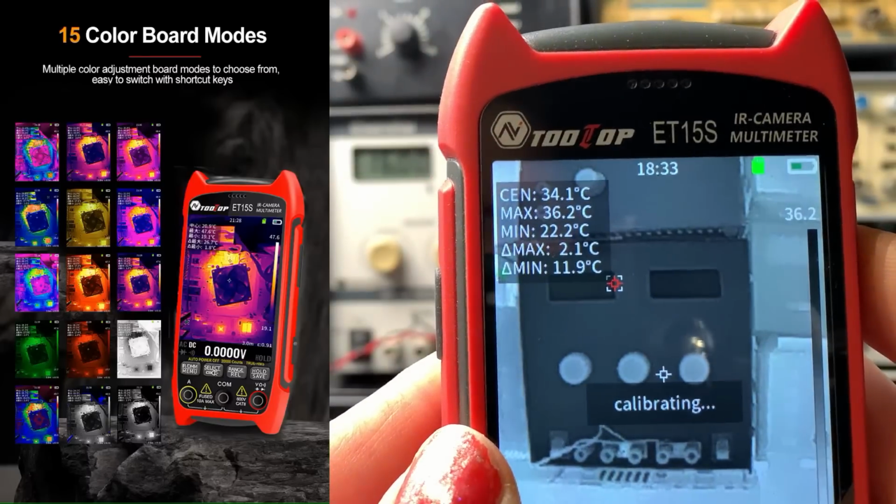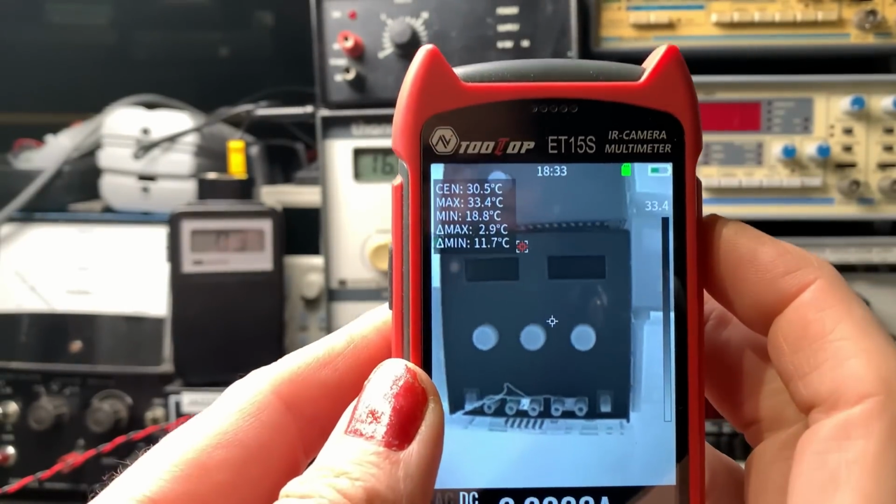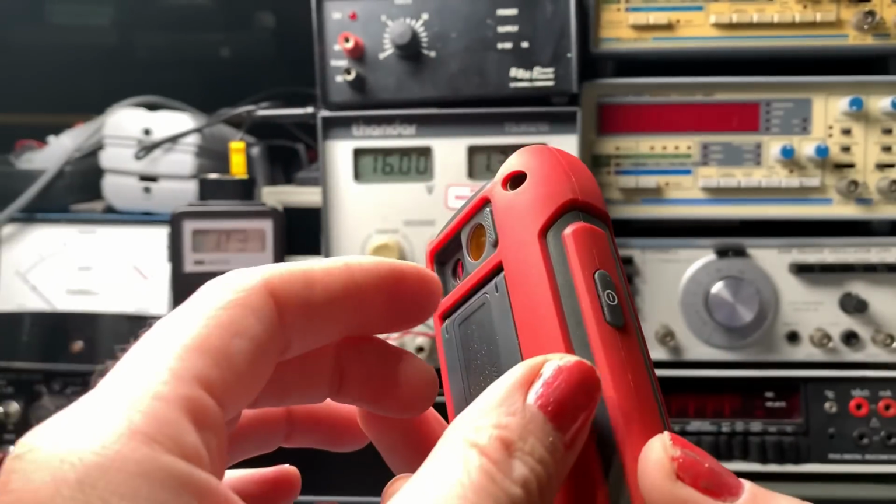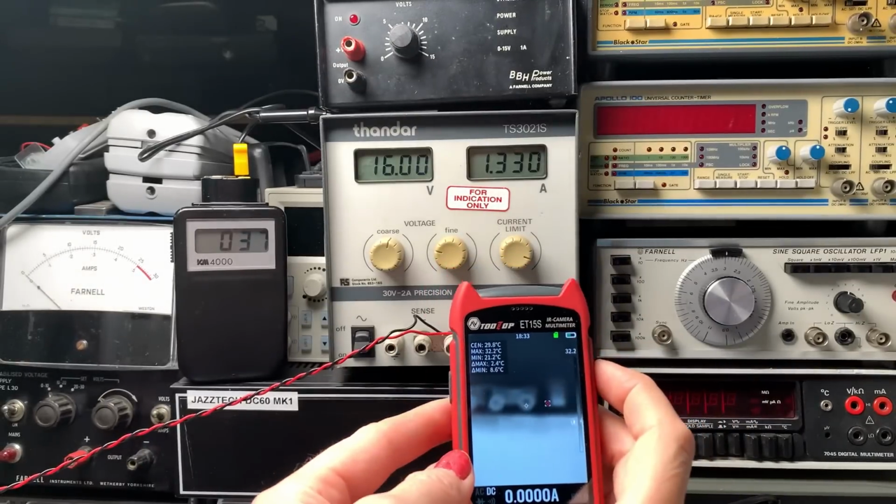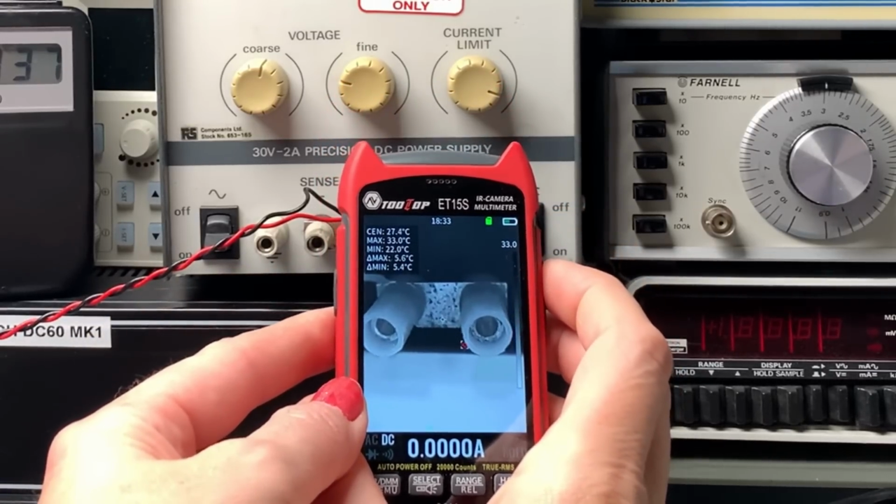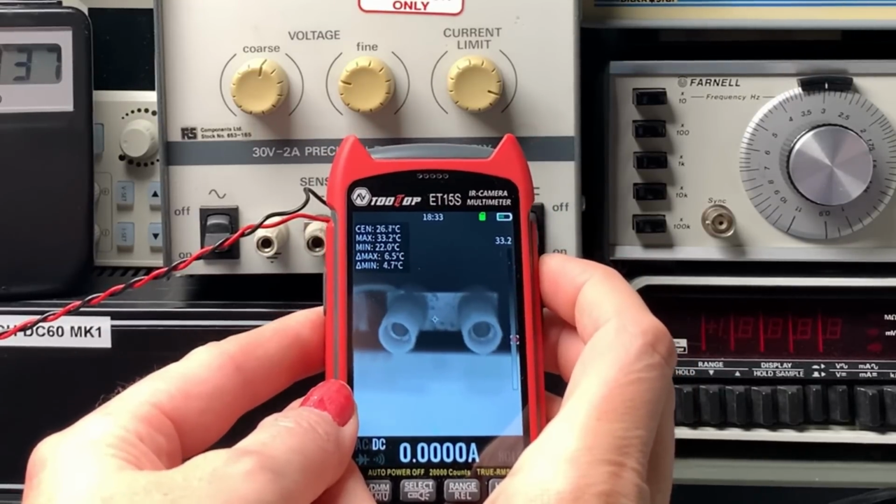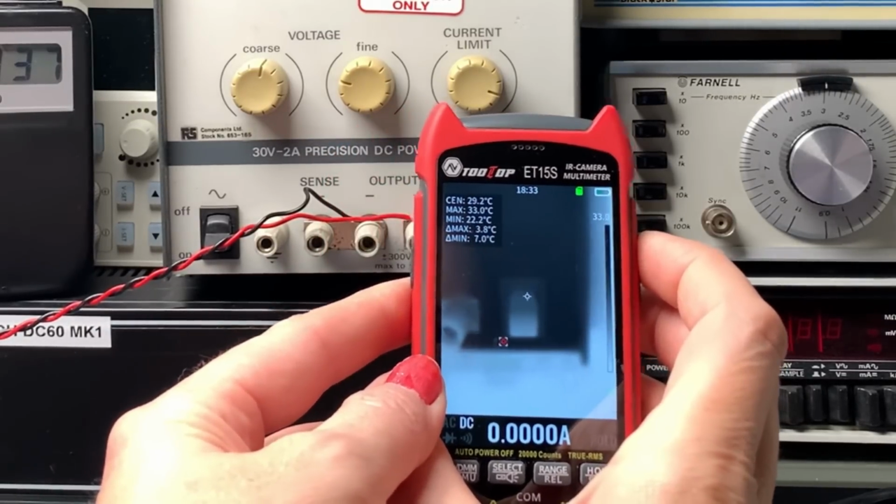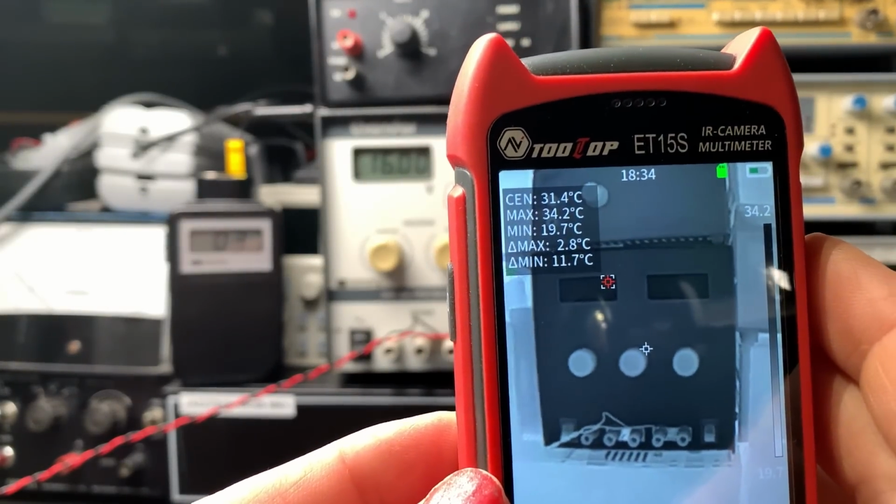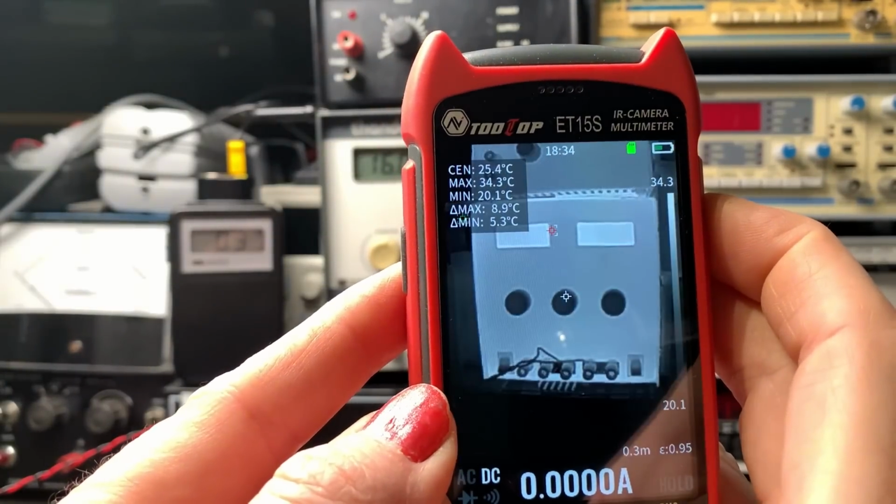Long press on that will change. So you've got a black and white mode. Look how clear that image is. Wow, I can't get over that. Let's put the macro on again. Look at that. That's astonishing. You can see all sorts of dirt on the contacts that I didn't actually know was on there, to be honest. Of course, you switch out of the macro, you get a really clear image from a distance as well. So let's try some of the other color palettes then.